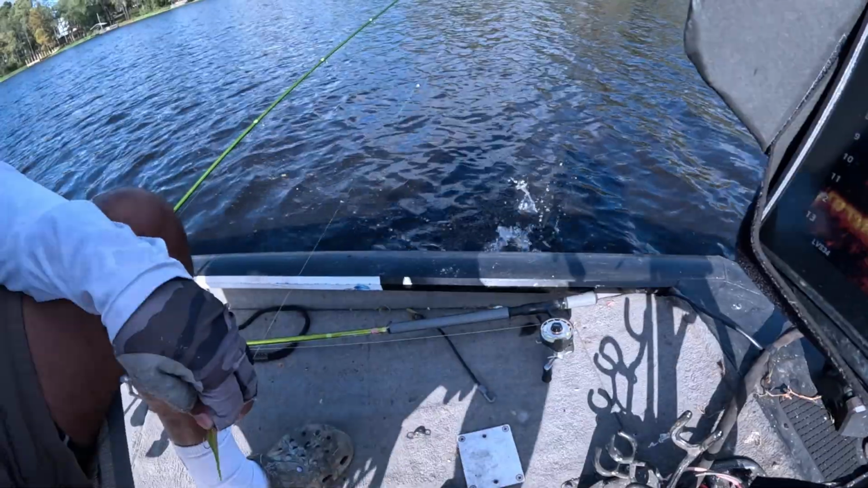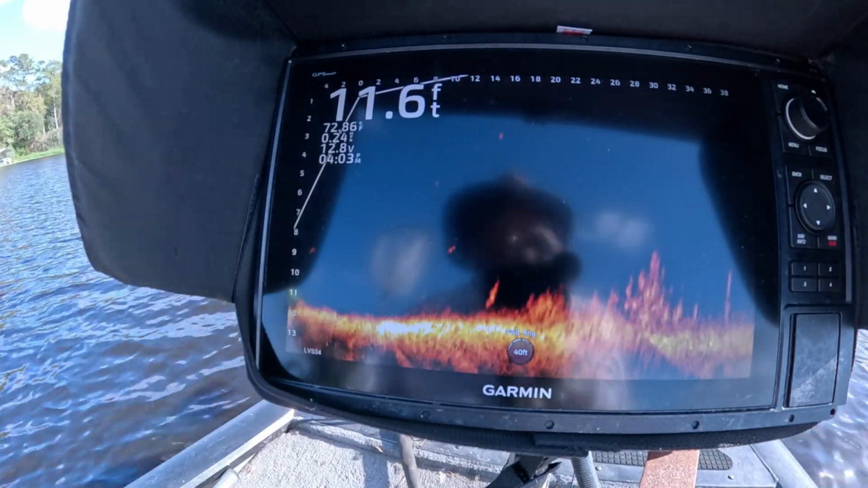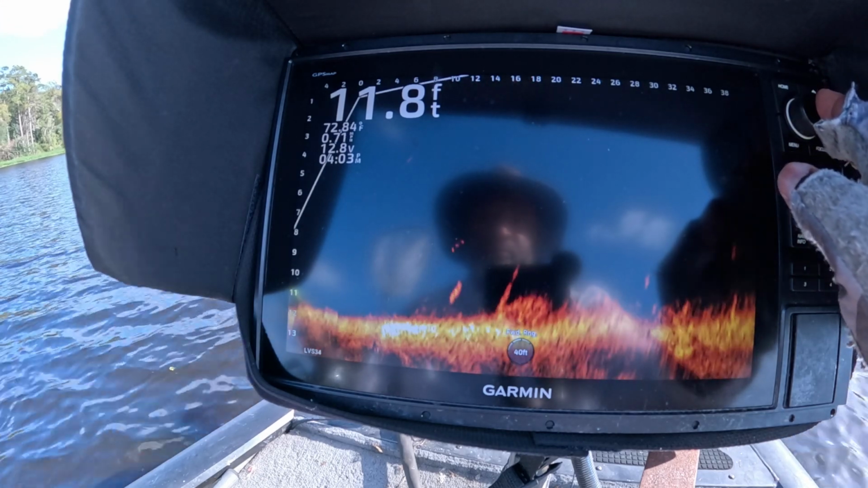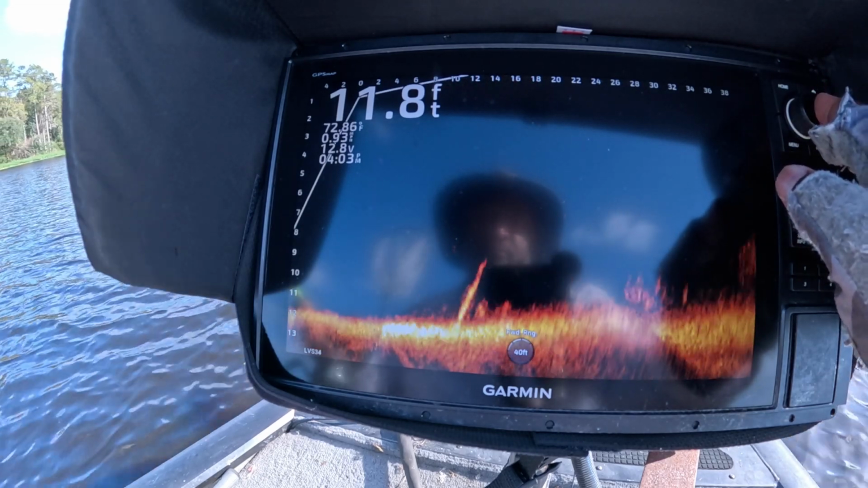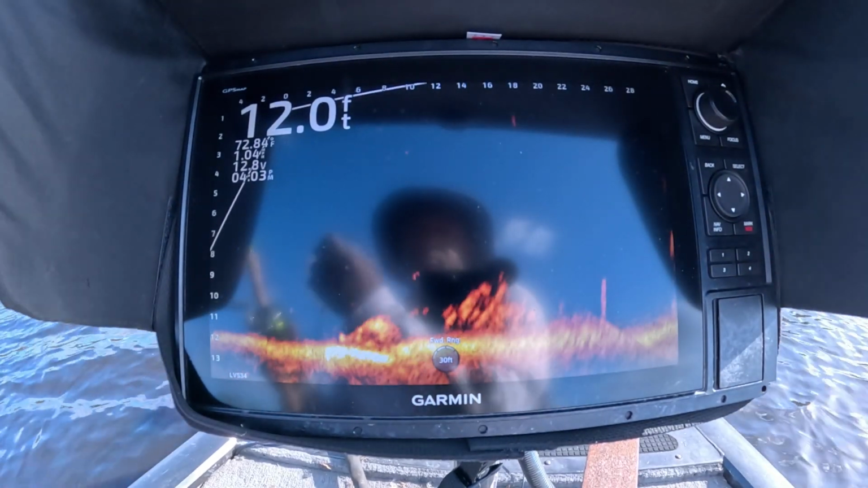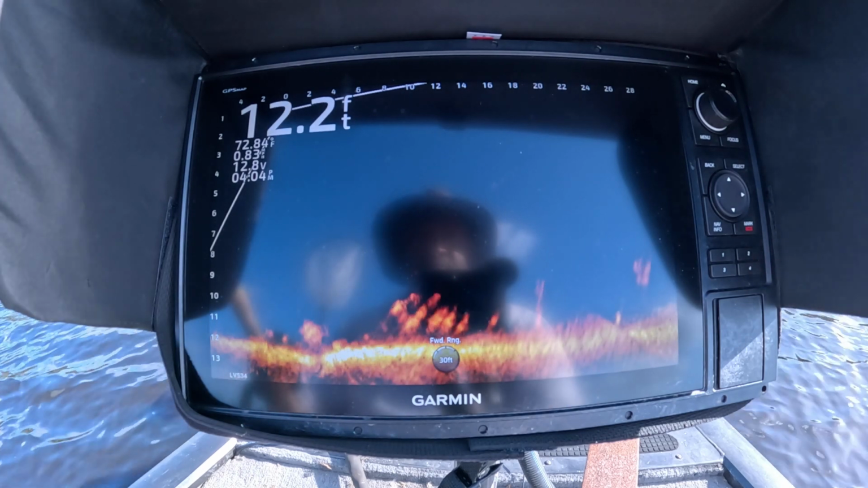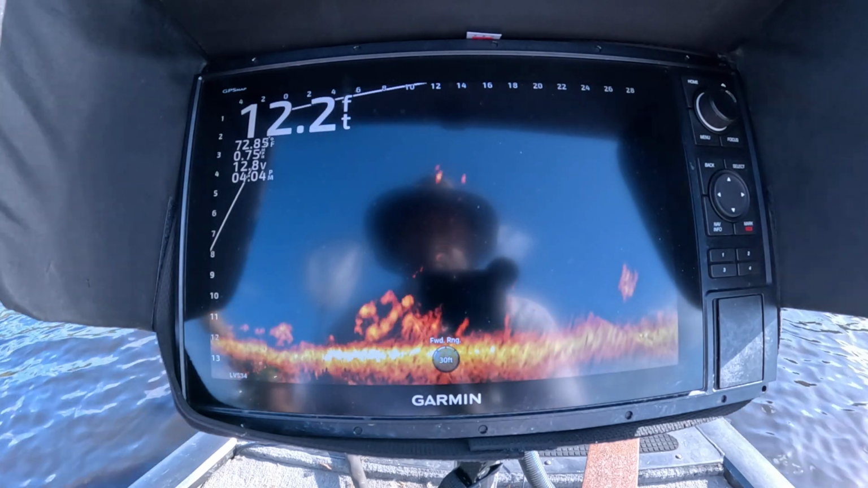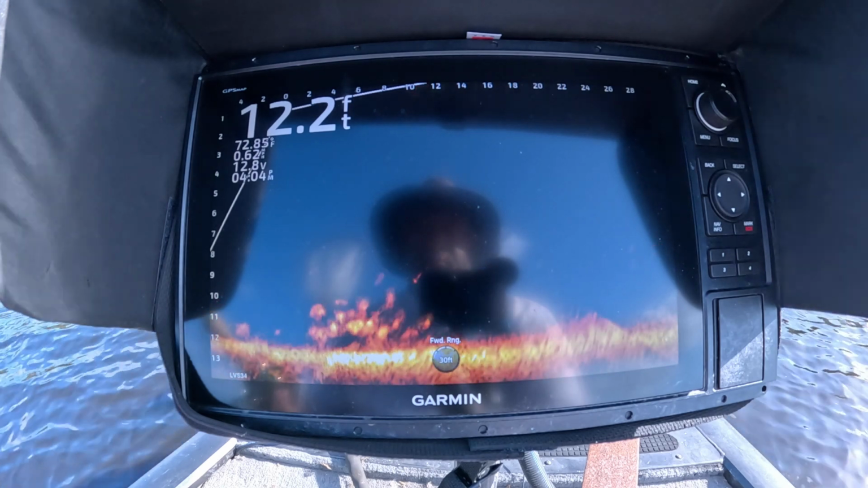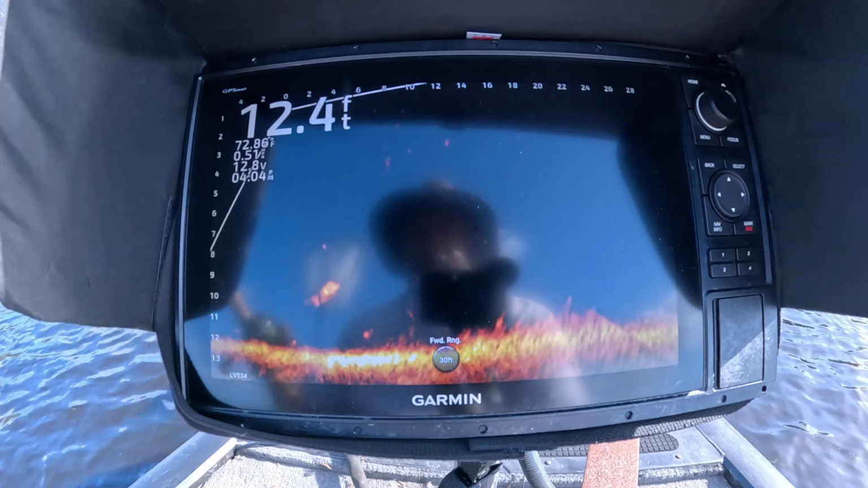Back out there. Schools out here. Some of them are big fish, some are small fish. That's a nice fish.